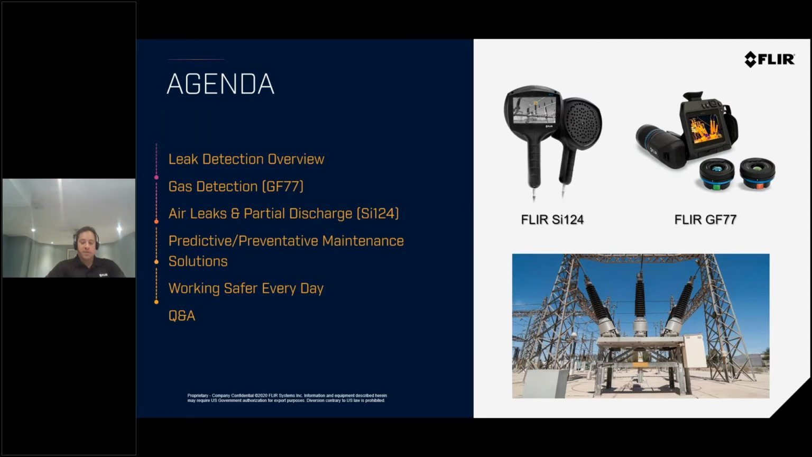In today's presentation, we're going to be going over leak detection, the new GF77 gas detection camera, using the Si124 for air leaks and partial discharge, some overview of the predictive preventative maintenance solutions and how to work safer every day, and obviously some questions and answers. And if we have some time, I'm going to be doing a quick online demo of the FLIR Si124 cloud service. So let's go ahead and start.